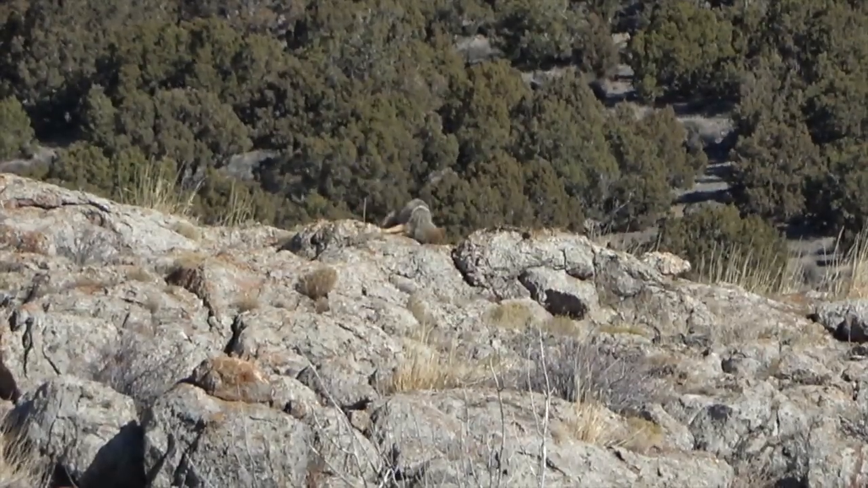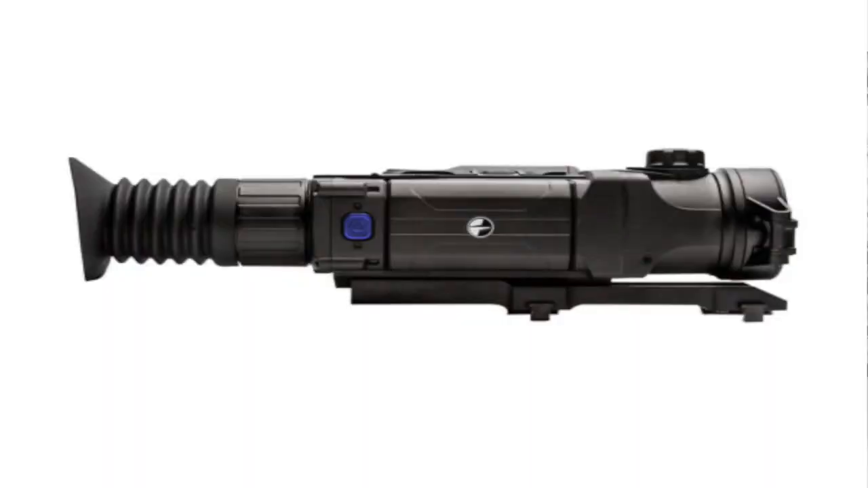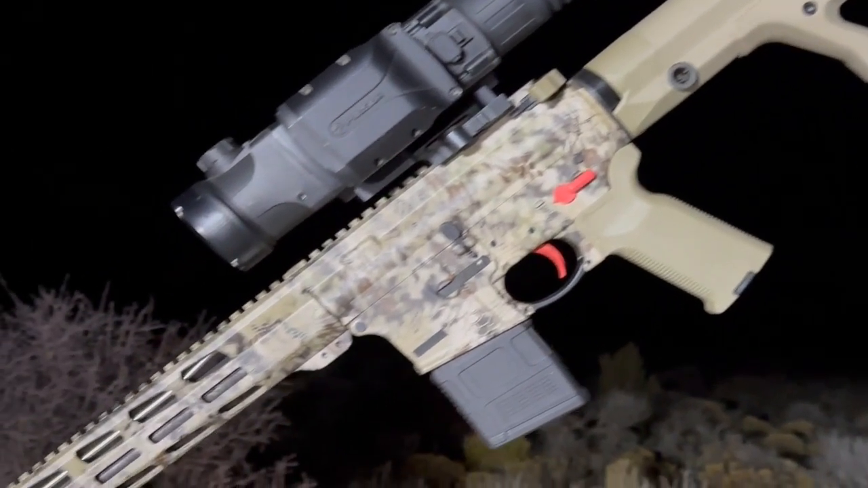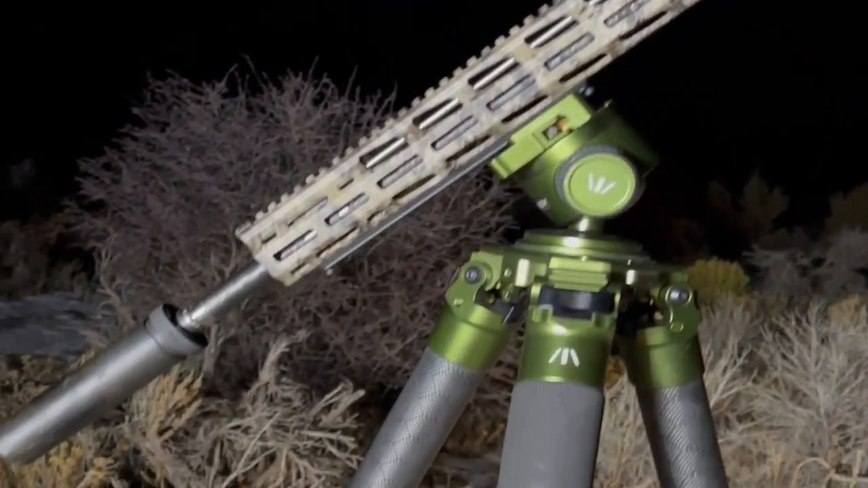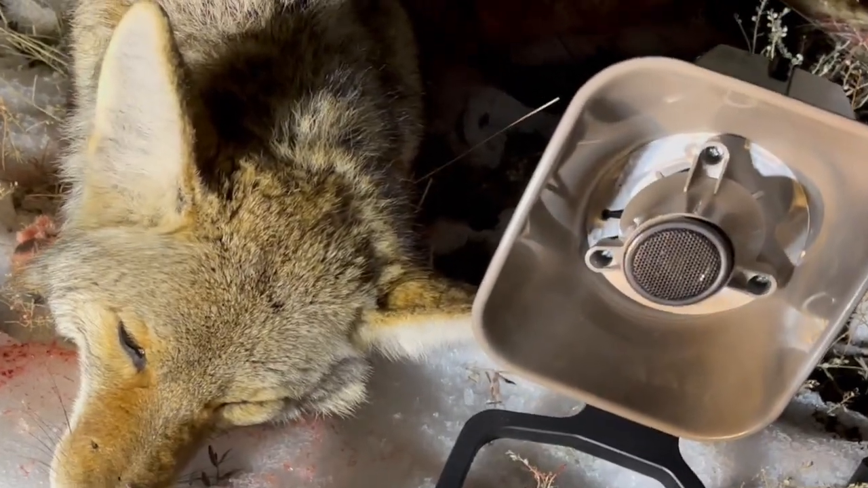As you guys know, we do a lot of predator calling. We've really been wanting to get into the thermal game. We picked up this Pulsar Trail 2 LRF XQ50A from Foxhole Armament. It's really changed the way that we've called predators out at night and in the evenings and early mornings, and to be able to go to areas that are more heavily called that seen better success going in there in the evenings or in the dark, changing that game up on some of those older, smarter coyotes.